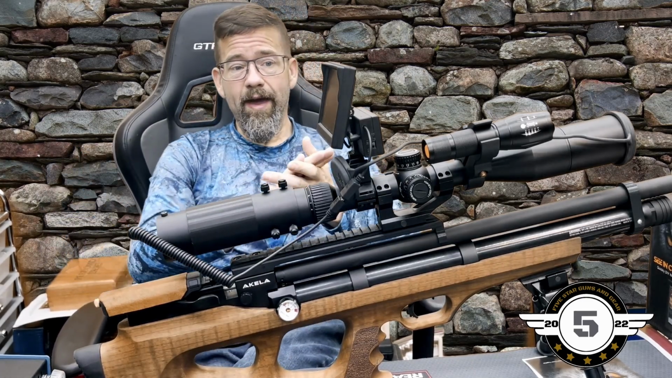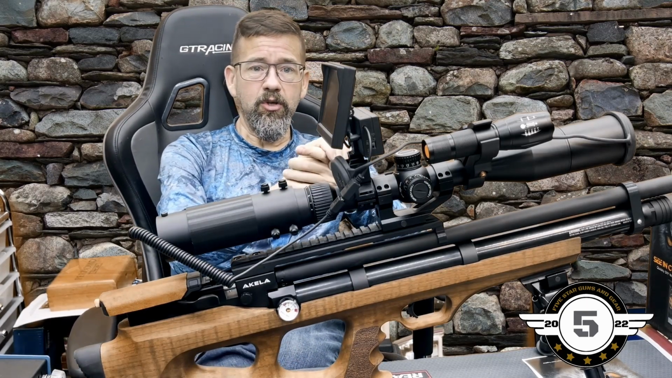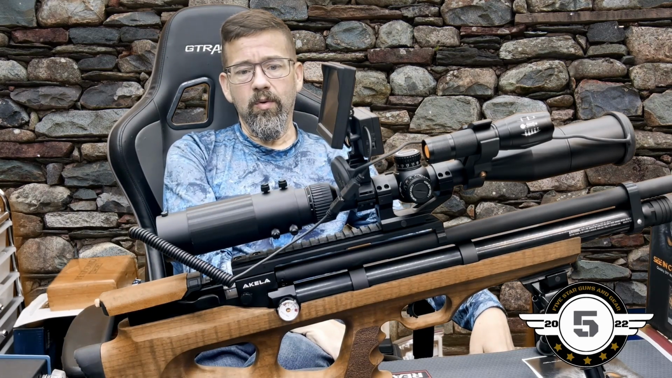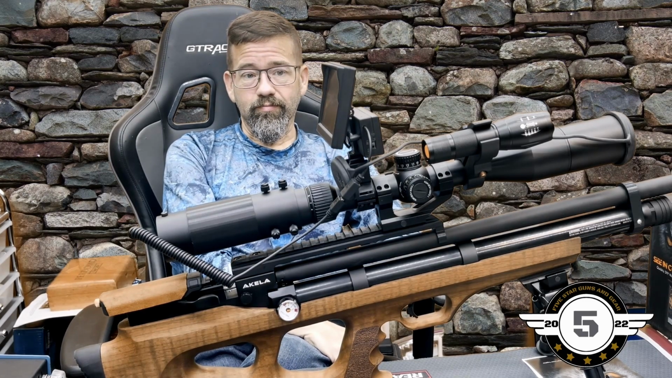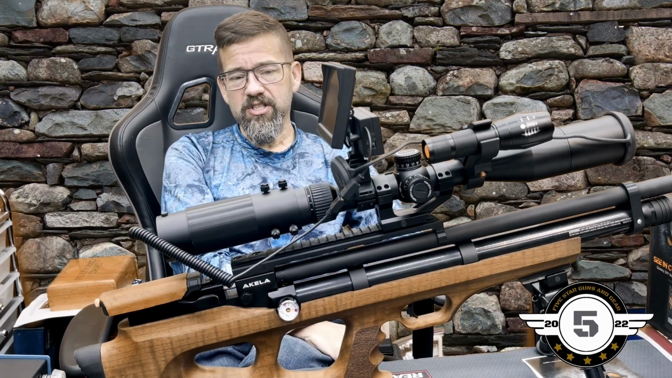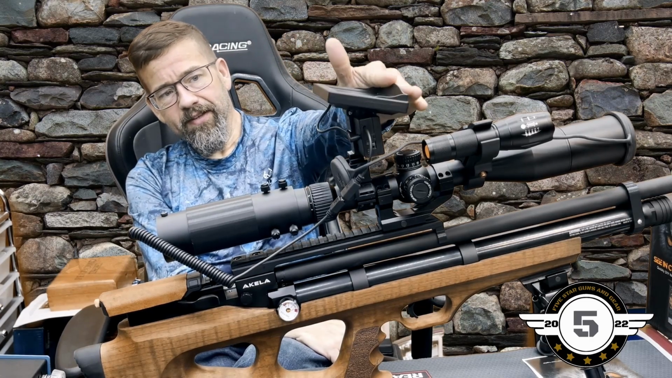If they would do that, now it may increase the price, but if they could do that and keep this under 250 bucks, I think they have a product that will be really, really good, really spectacular. That's what I would suggest. I think that would be good. They could leave the LCD screen on there. Like I say, that's one downside I don't like about is the LCD screen hanging off the top of this.